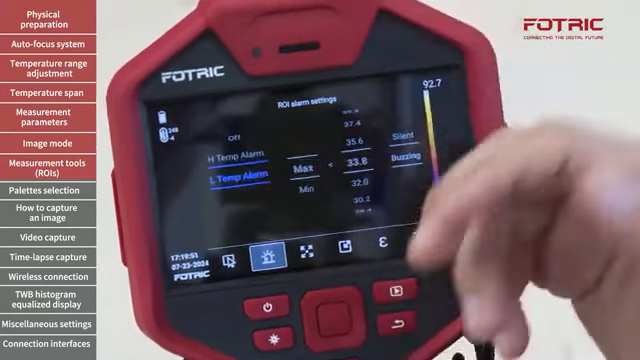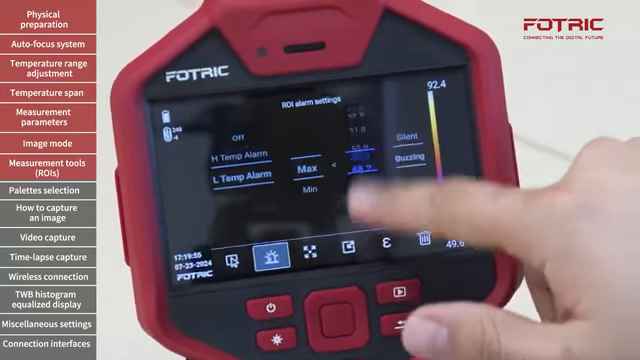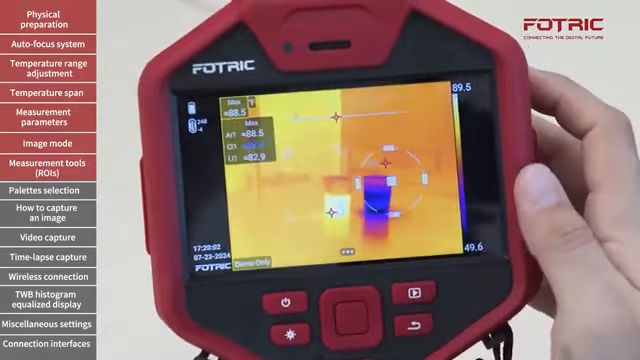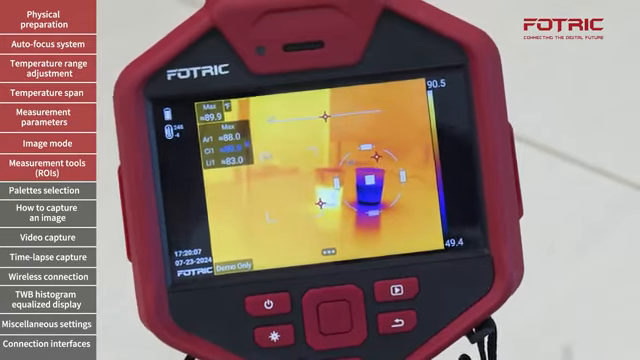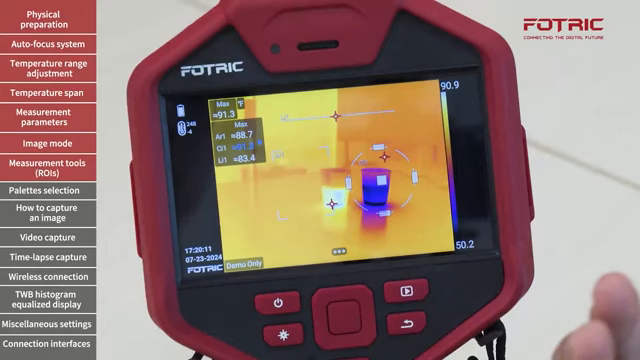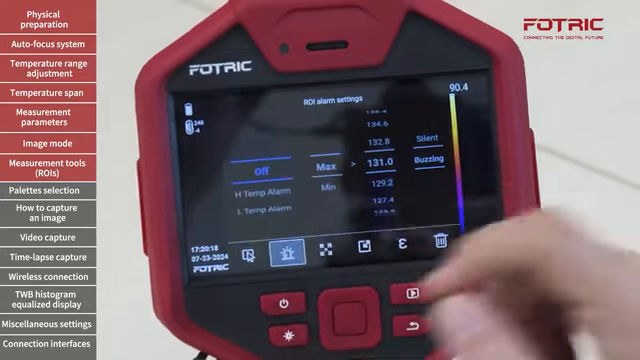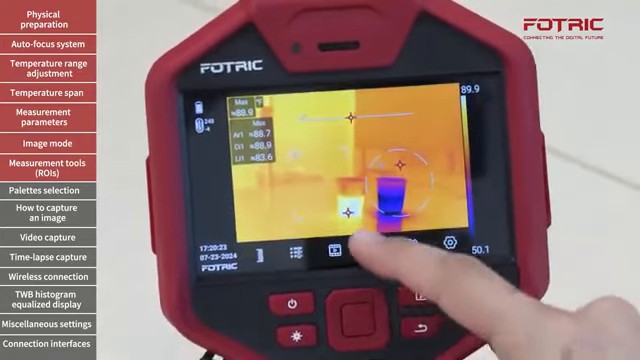And if I move from high temperature to low temperature, let's say I'm going to adjust that to a very high temperature to make sure that I get the buzzing, I have a different alarm, and then the color will switch to blue. This is a quick way to walk around doing scans and identify temperatures that are out of the standard. So we move and turn that off. And now we'll clear my screen.